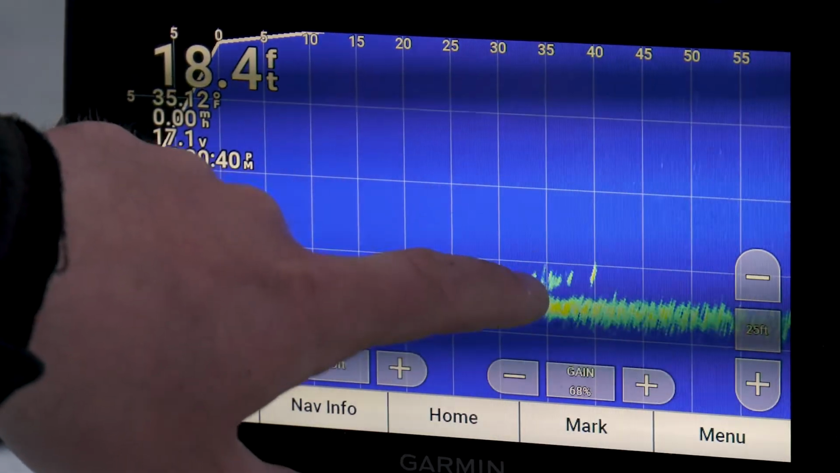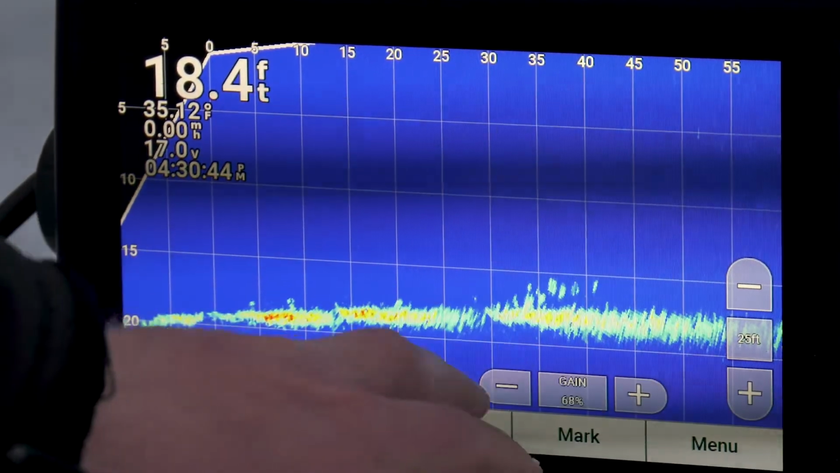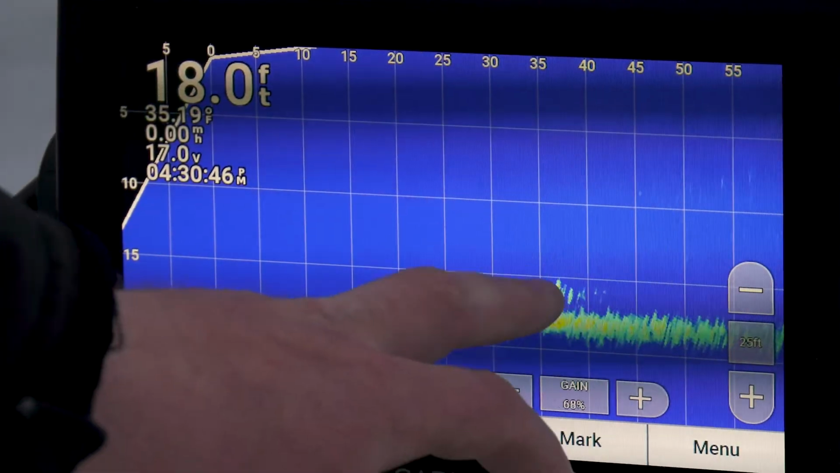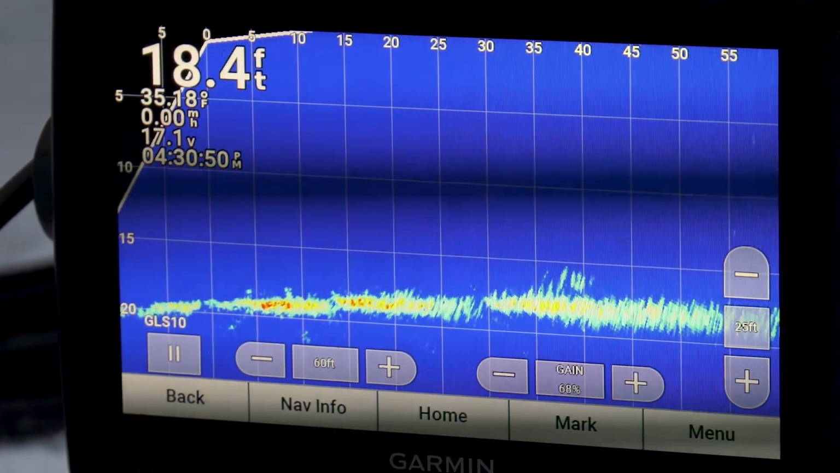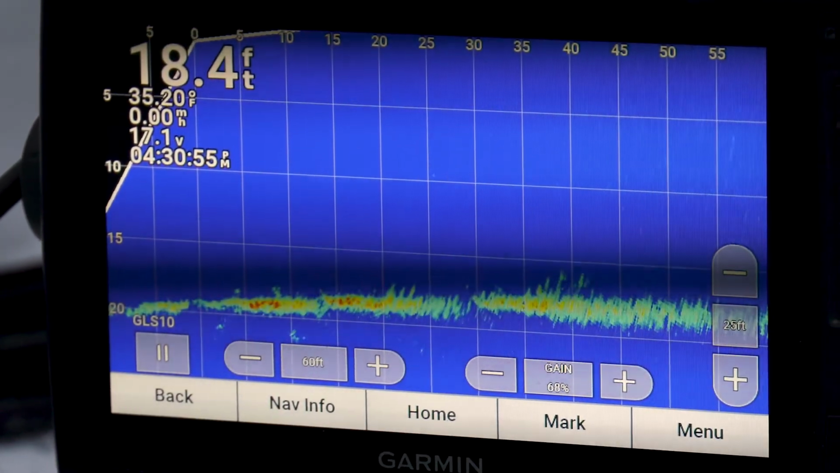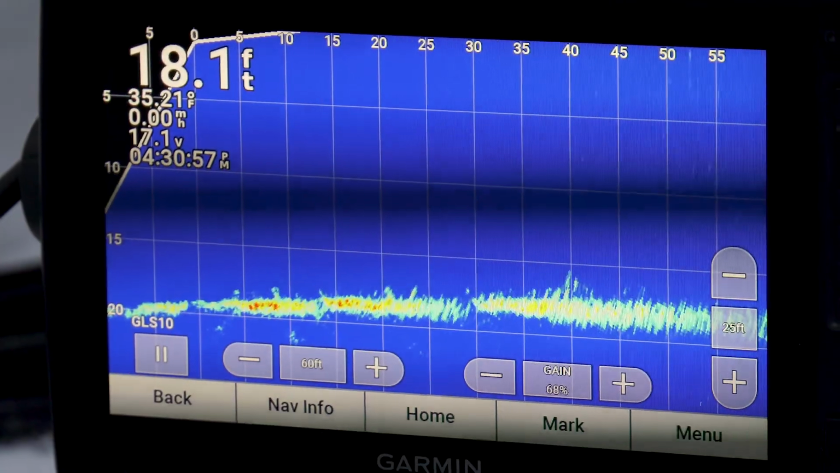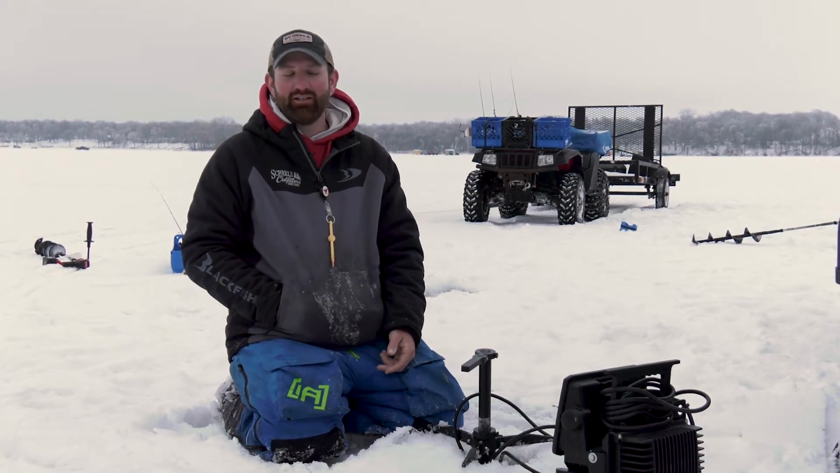That actually gives me an idea how big these fish are too, right? Because here I've got a 5-foot range, and I would guess those fish are probably 10 to 12 inches long, just judging by that. So you can actually use this to judge the size of the fish too, whether it's little minnows or bait or, for that matter, a 24-inch walleye. It's extremely efficient, especially when you're working in a team.